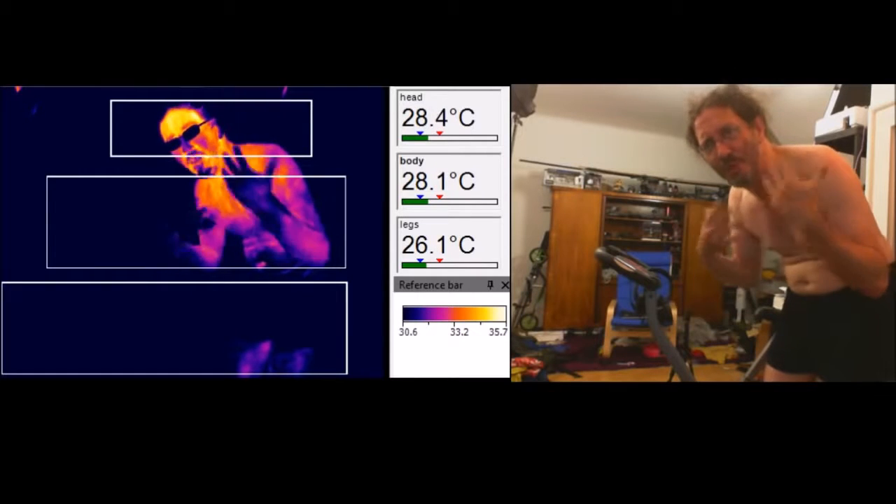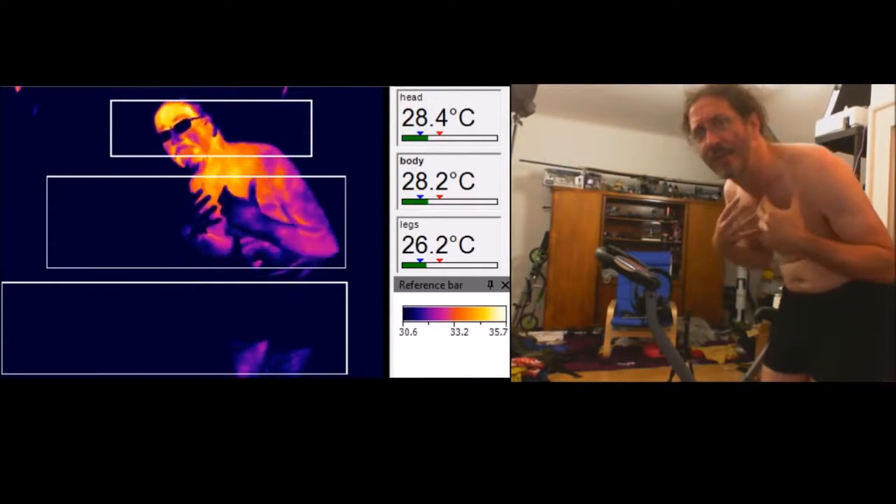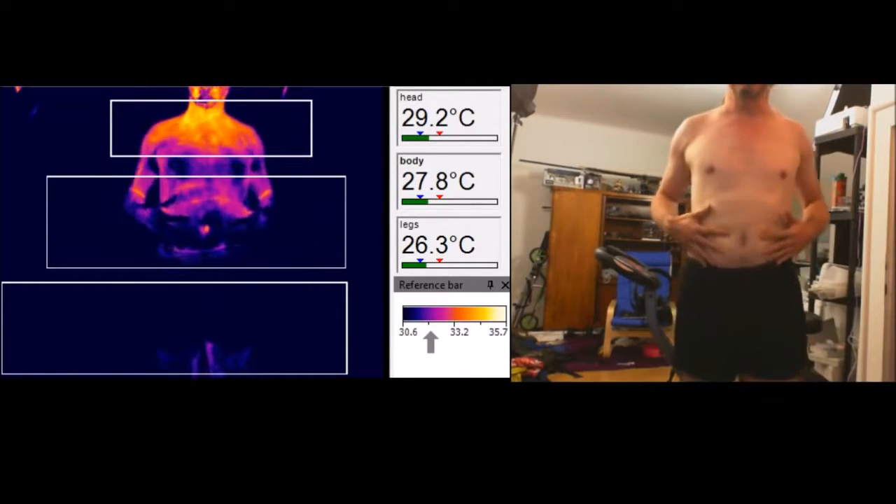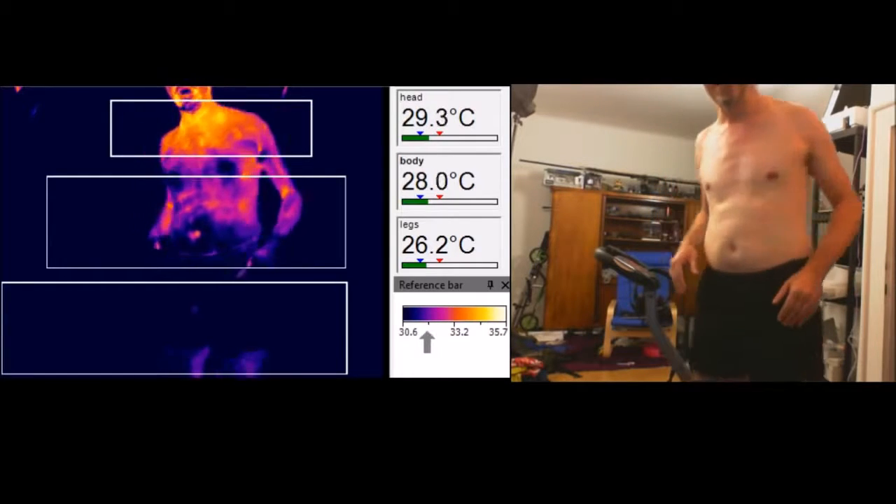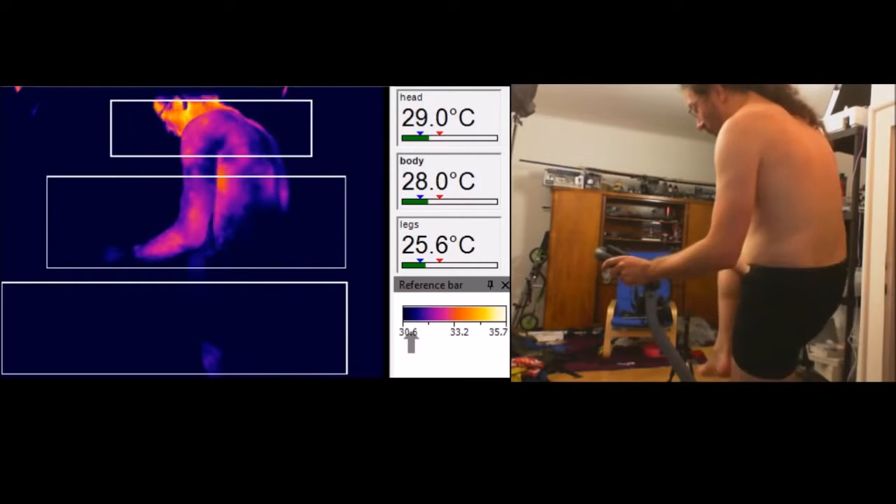So this is the more or less at rest body. The head and the shoulders are actually putting out quite a lot of heat. And you even see where I've got some fat here, because it's really quite well insulated compared to the belly button there. Anyway, what I've got here is an exercise bike. I'm going to do some pedaling on this.